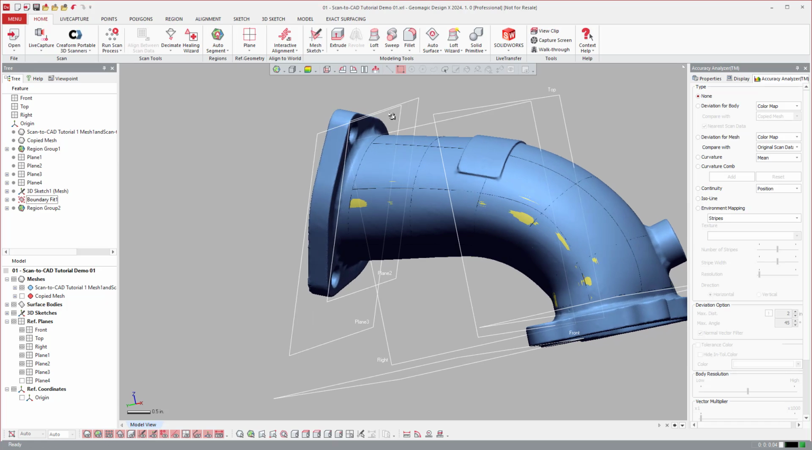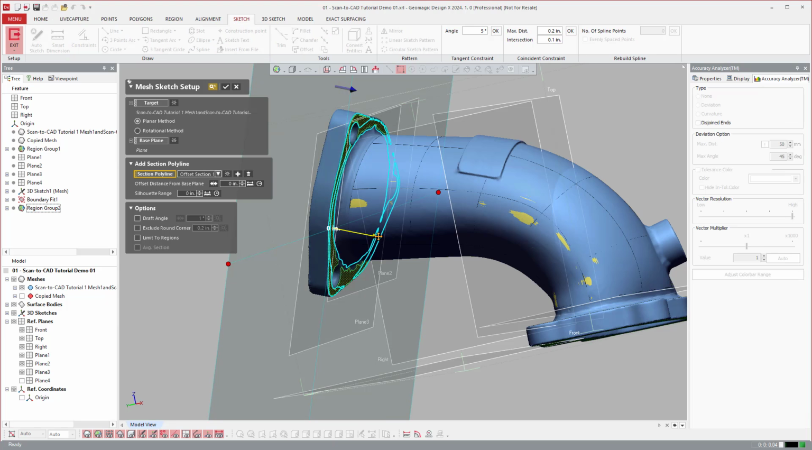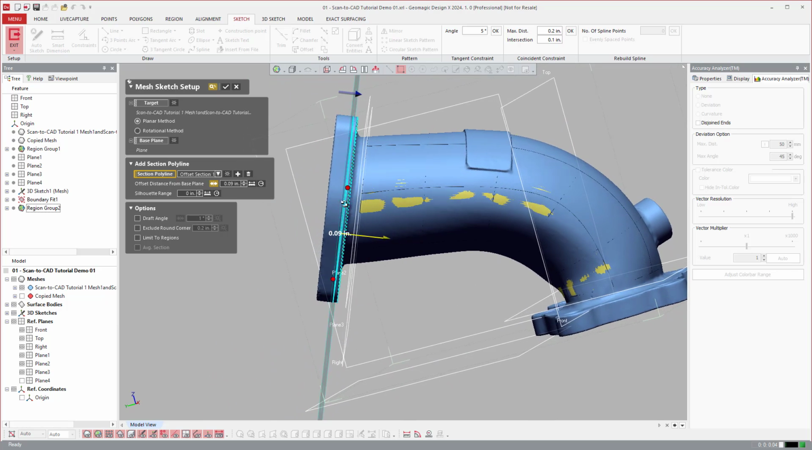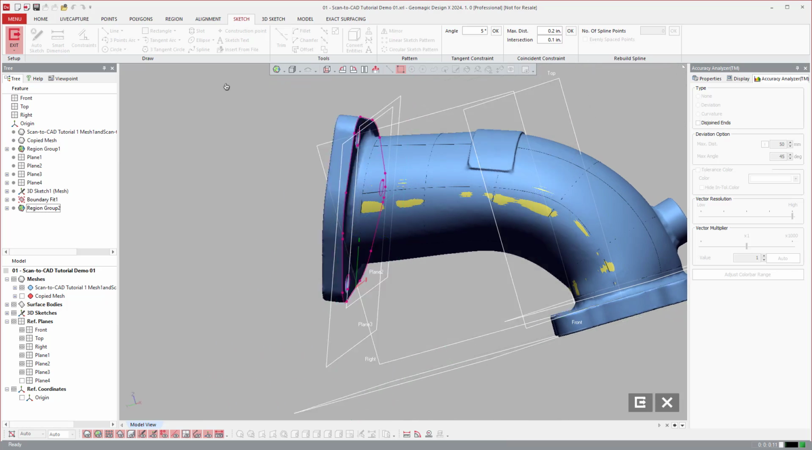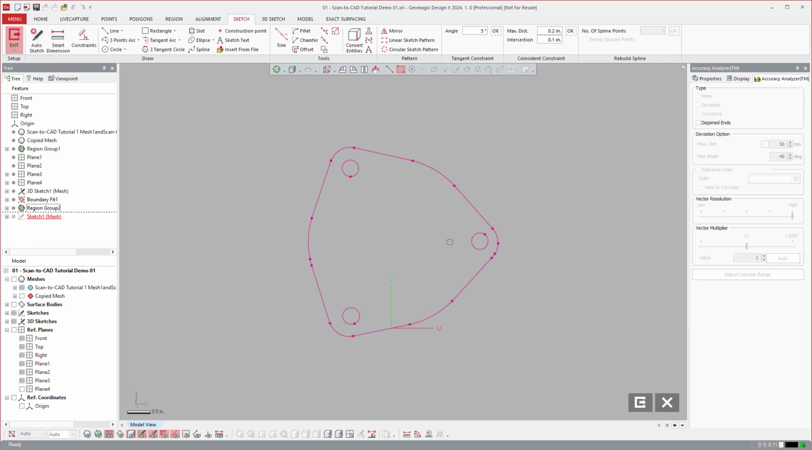So one little thing, you don't have to do it this way, but you'll see here that I clicked on that region. I don't have to create a plane for it. I can come right over, since it's a planar region, and create my mesh sketch directly on that if I want to. And then we'll just hide our surfaces.